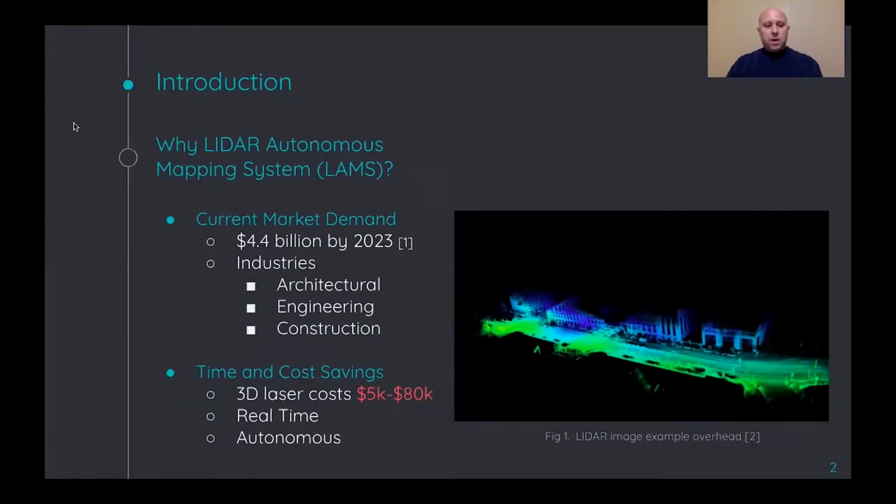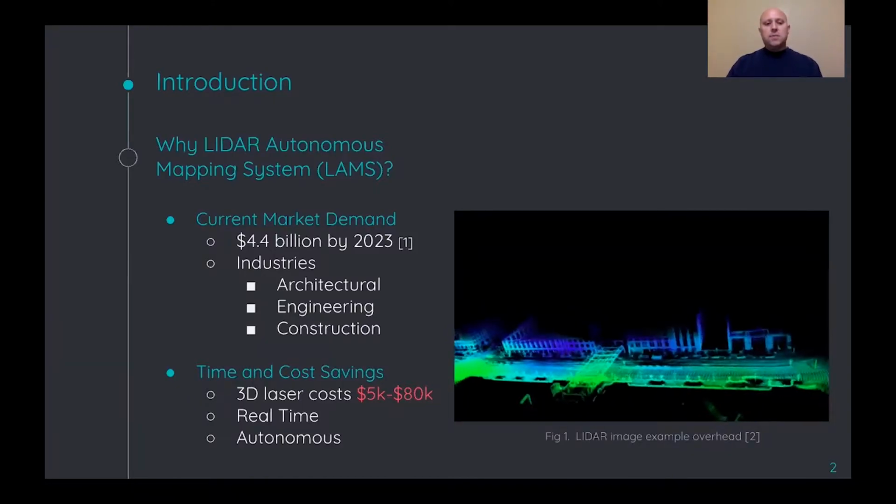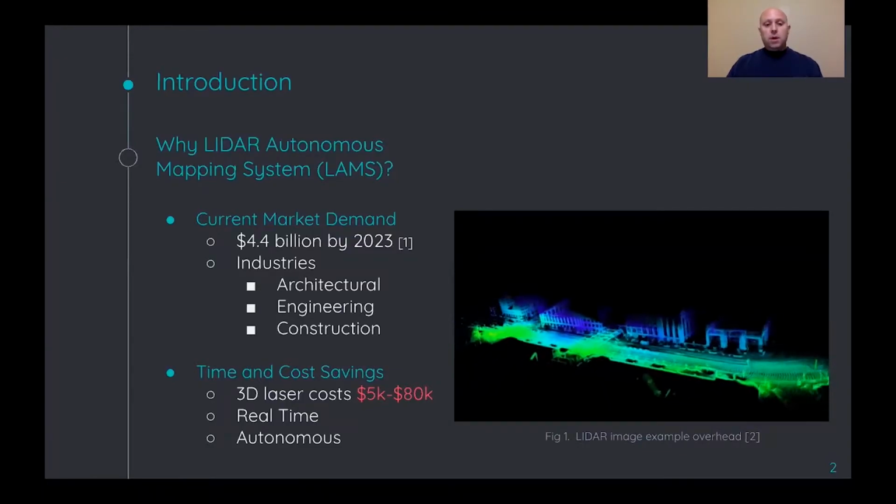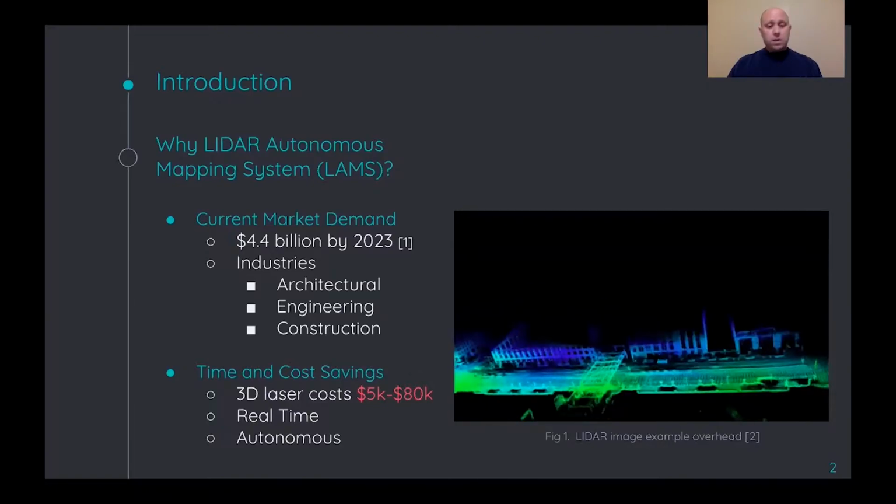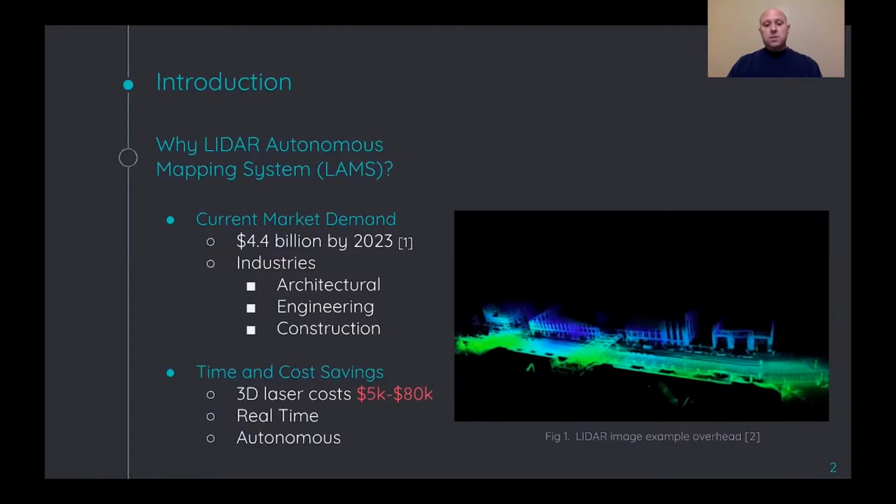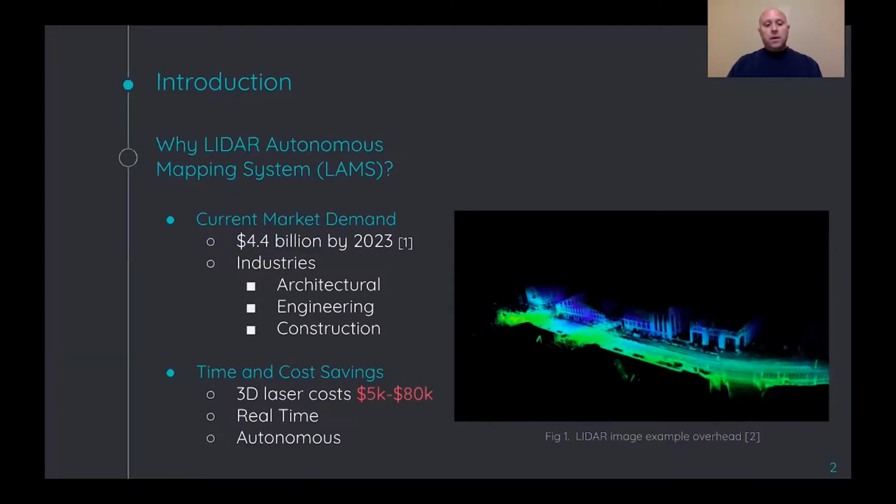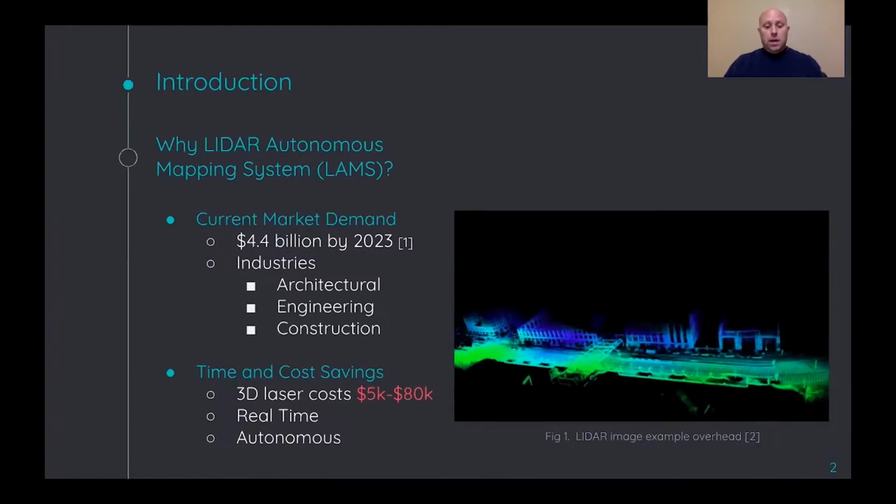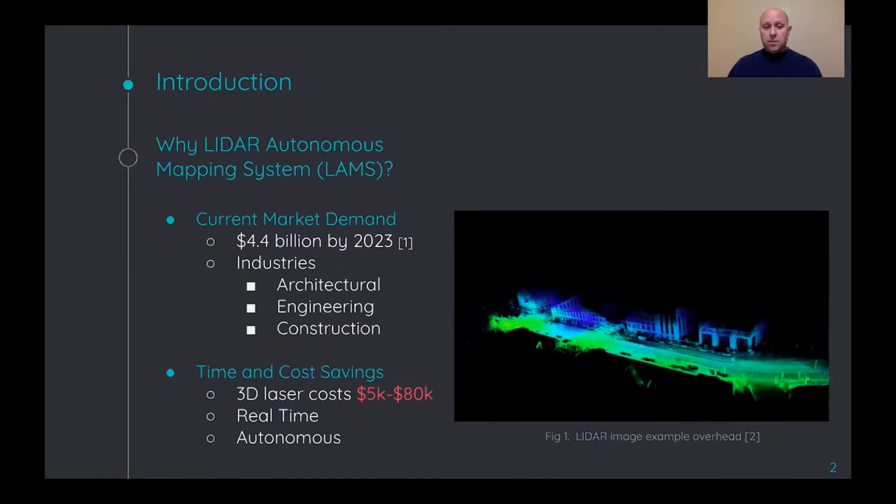As a brief introduction, the big question is why use these types of systems? Currently, the market demand is projected to be about $4.4 billion by 2023. Many different industries use these types of systems: architectural, engineering, construction industries. One big and important thing with these types of systems is the time and the cost savings.